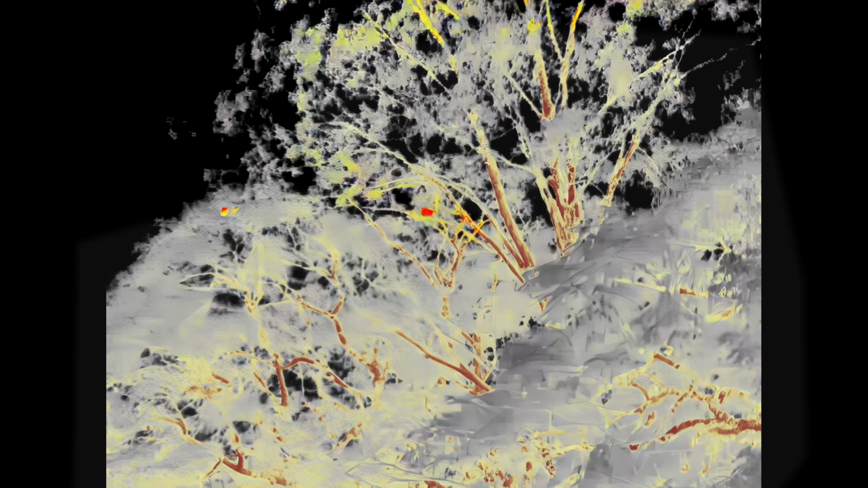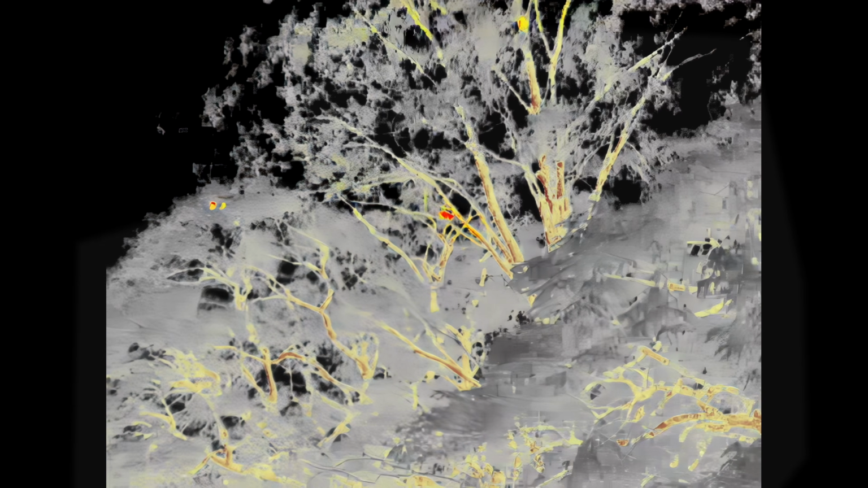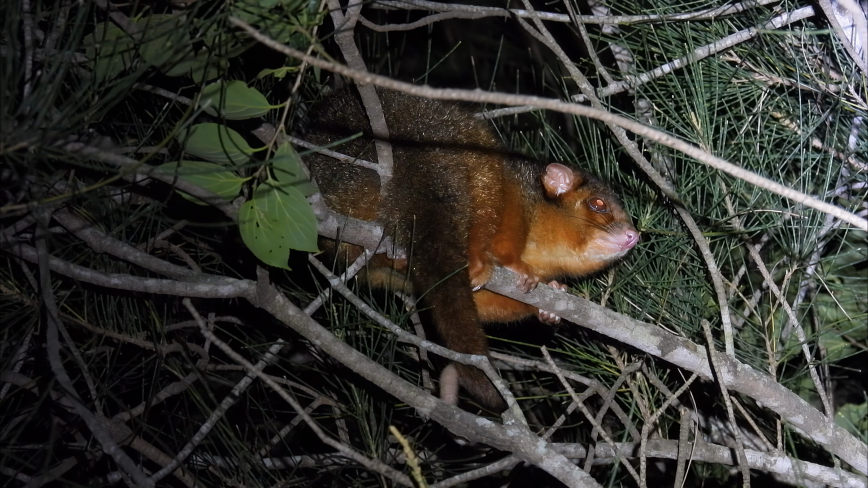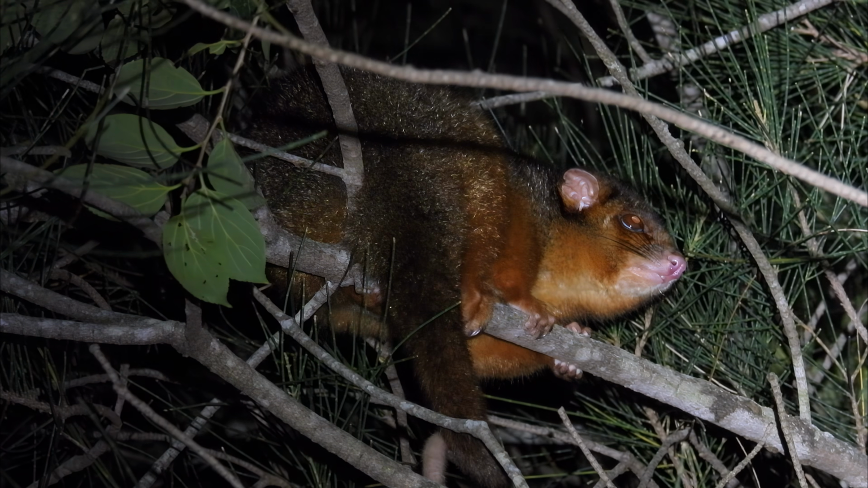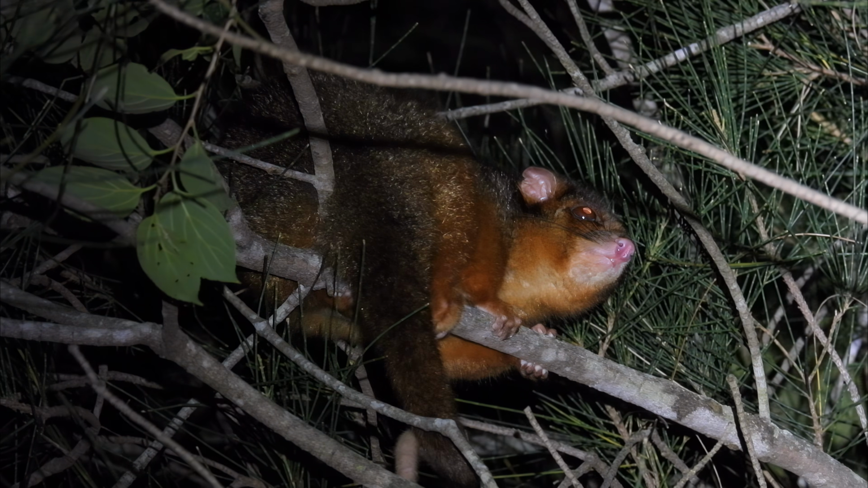Looking up at the trees in the back, the heat detection gets a bit inaccurate when the target's far away. But I can see some movement in the upper left. It's another possum. This time it's the ring-tailed. Ring-taileds get their name from their slender tail with a white tip. They use that tail to help them climb through the tree canopy.